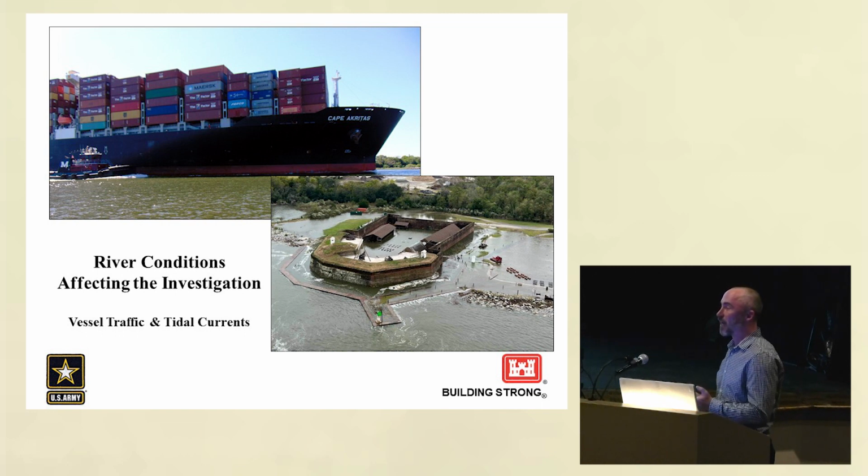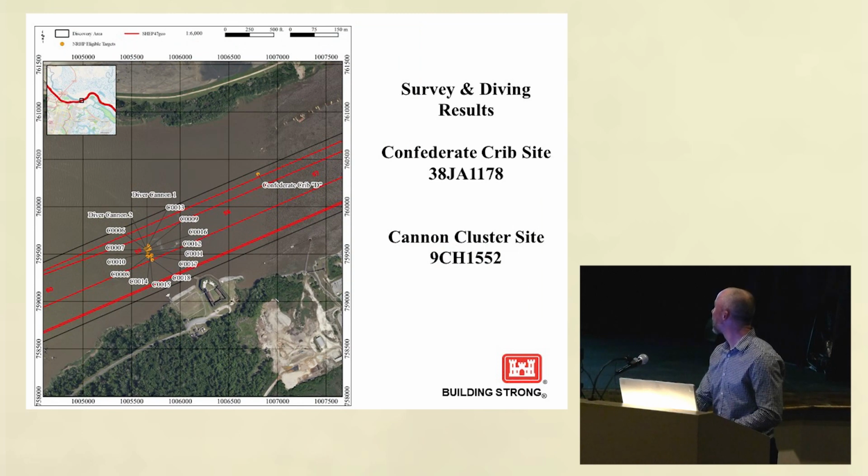So you'd get most days maybe 1 hour where you could get in the water, maybe 2 if there were 2 windows. And then you also had to align with the freighter traffic. So it was difficult, but we got our days in.